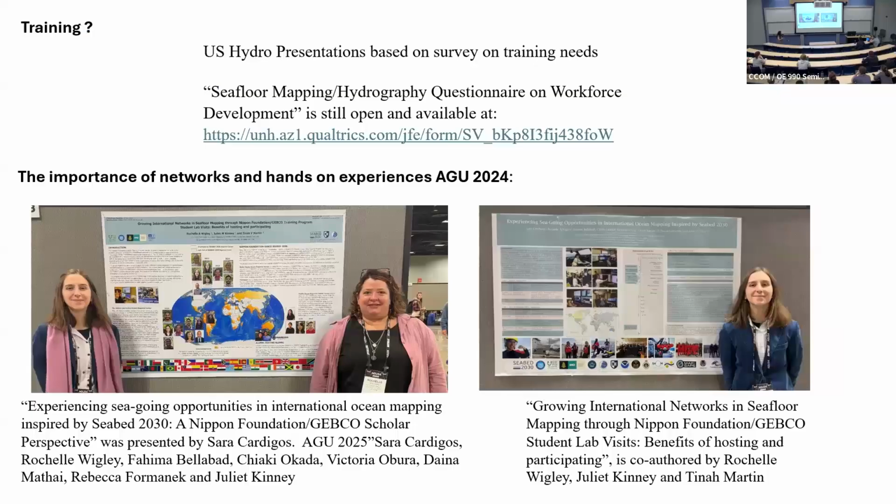And then other things we're kind of passionate about here is training and the importance of networks, and we've got all these people in this room that are here to hopefully get training and build networks. There actually aren't that many places to go and look to see where you do that.